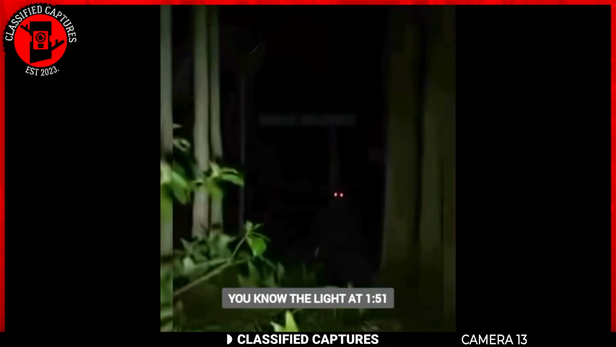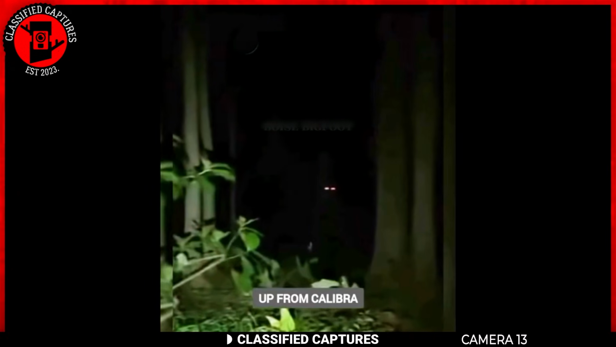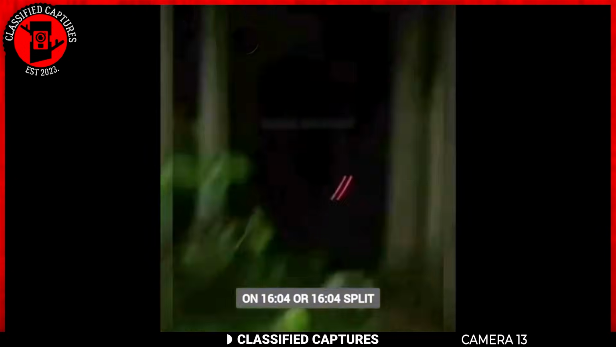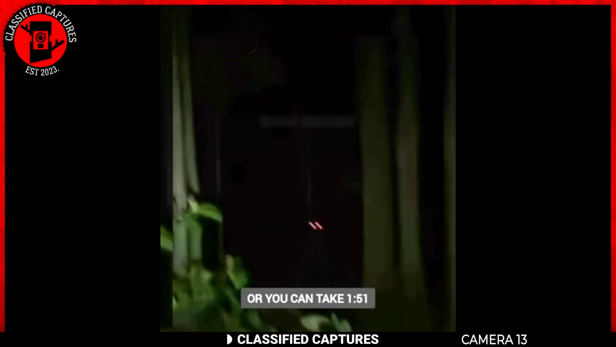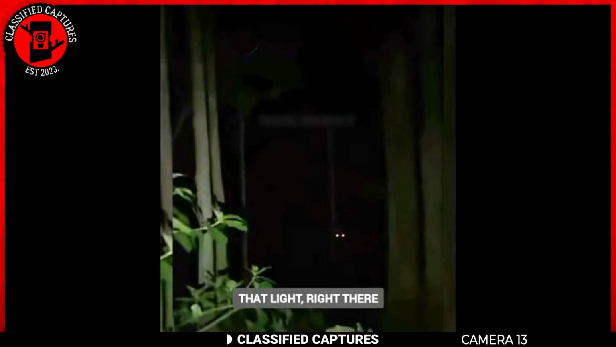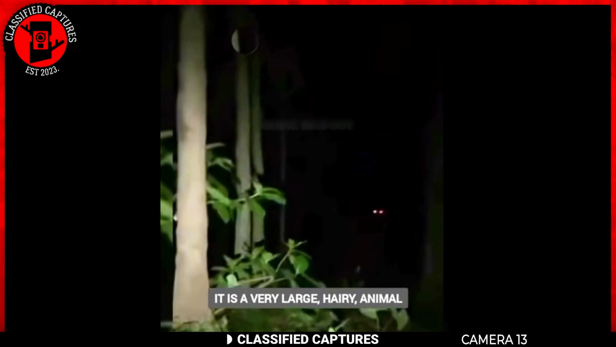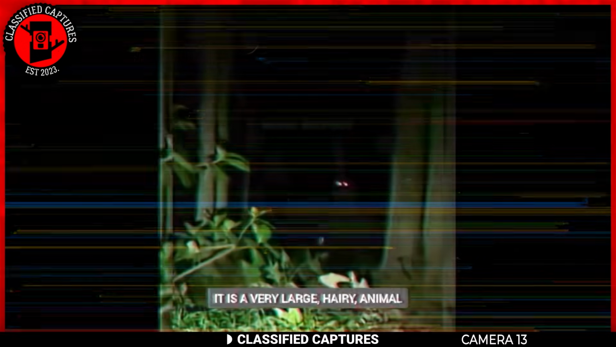Okay, yeah, like, the light at 151 is from Galera on 1604 or 1604 split, and you can get off on the access road to Galera, or you can take 151. Right, that light right there is, yeah, right in there. It is a very large, hairy animal.